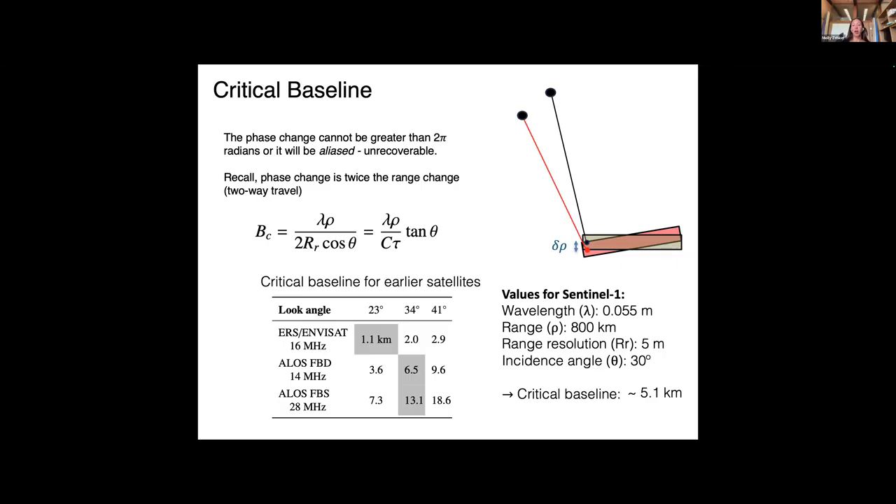For topography mapping, if this perpendicular baseline is larger, it will increase the sensitivity to height. But if it's too close to that critical baseline, it'll introduce decorrelation, and we won't be able to make any reliable measurements. For deformation mapping, we want the perpendicular baselines to be as close to zero as possible to maximize our phase coherence.